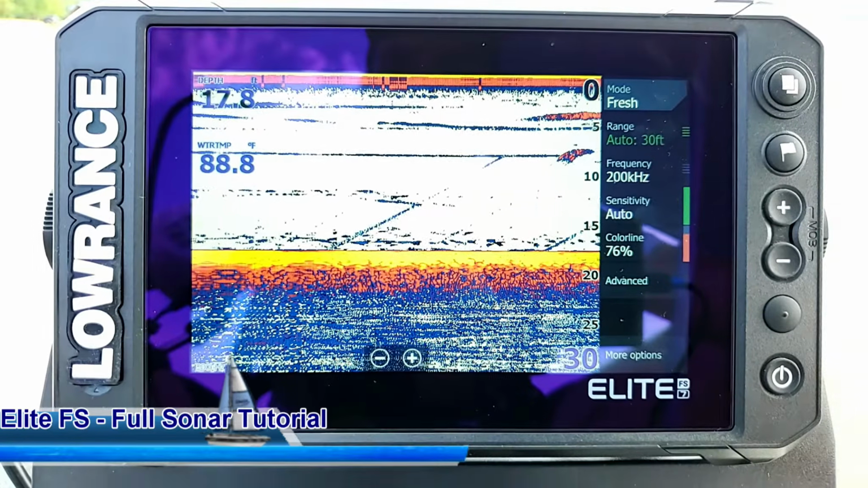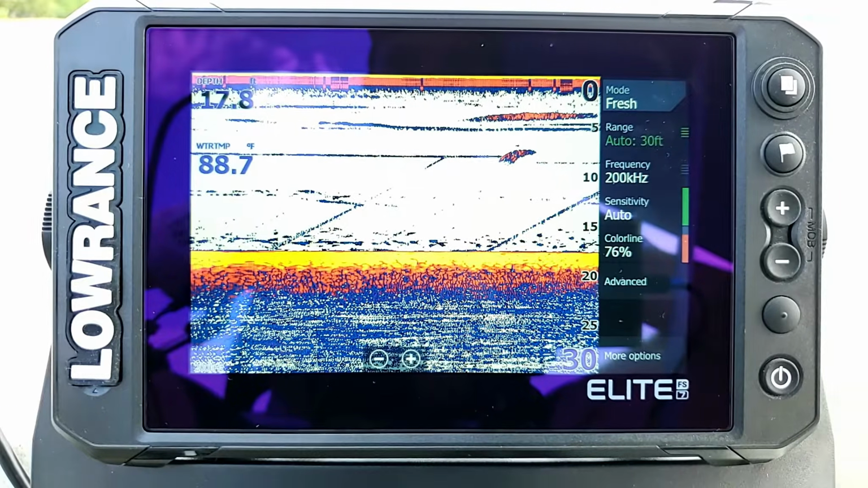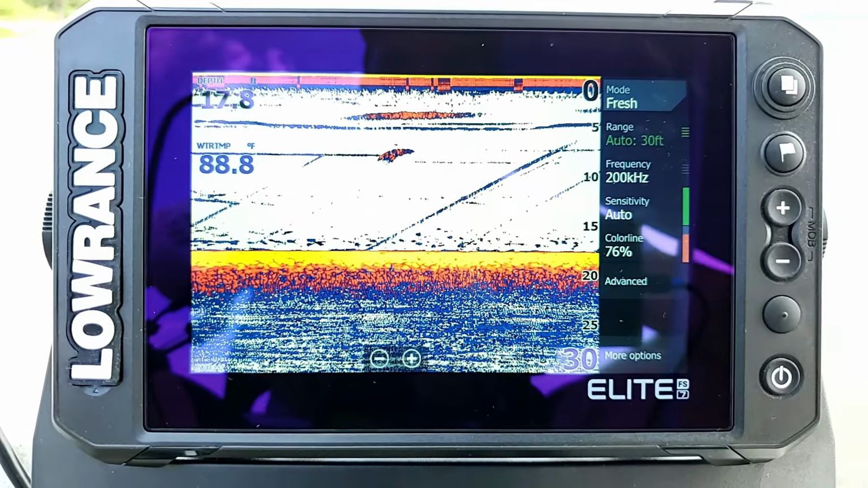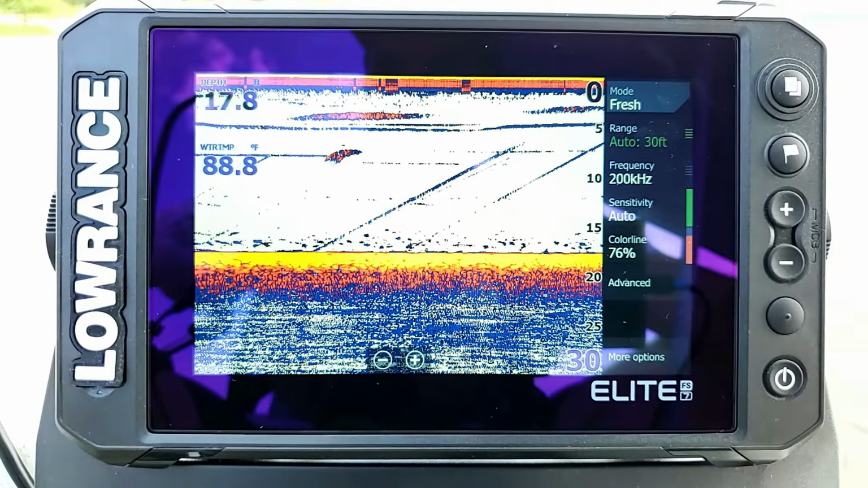In this video, we're going to cover all of the sonar features on the Elite FS Sonar GPS combo. So first off, we're just going to cover all the different features and options that we're seeing on the screen before we start going through the actual menu options.